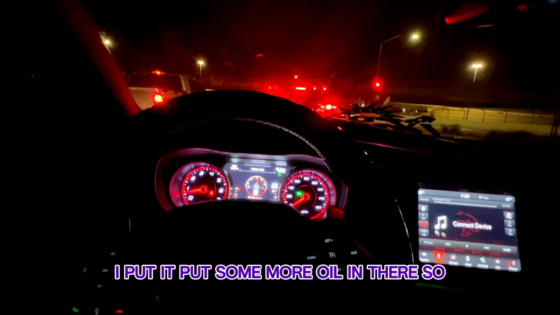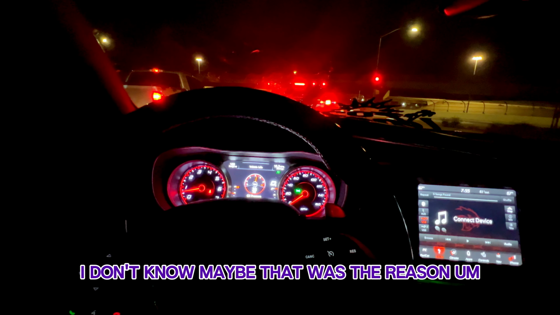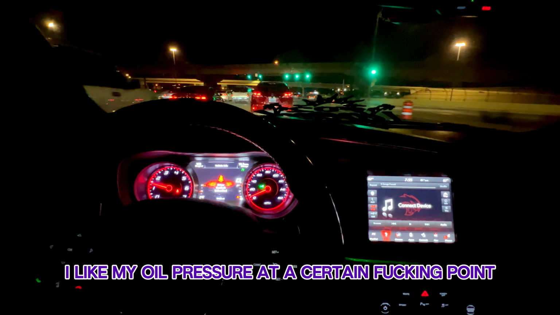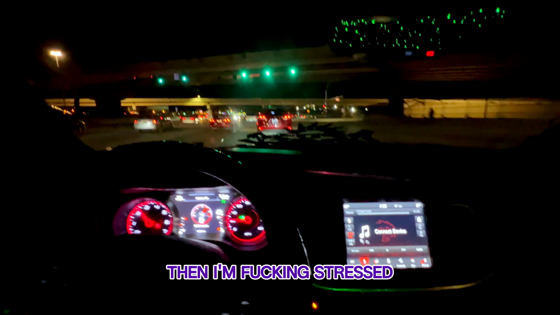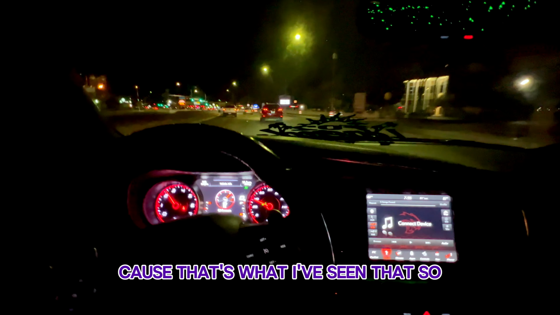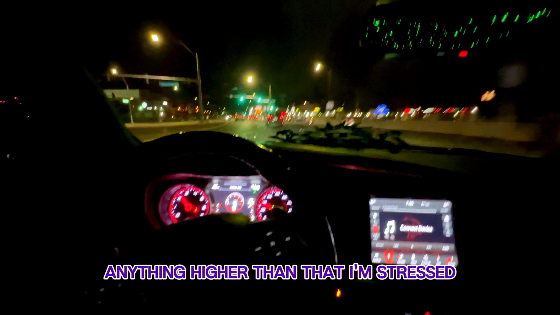So I got some more oil. I put some more oil in there. So I don't know if maybe that was the reason my oil pressure was low. Well, not low, but high. I like my oil pressure at a certain point. If it goes anything higher than that, then I'm stressed. So this shit is normal. It's like 55 to probably 45 would be normal for me, for my car at least, because that's where I've seen it at. So anything higher than that, I'm stressed.